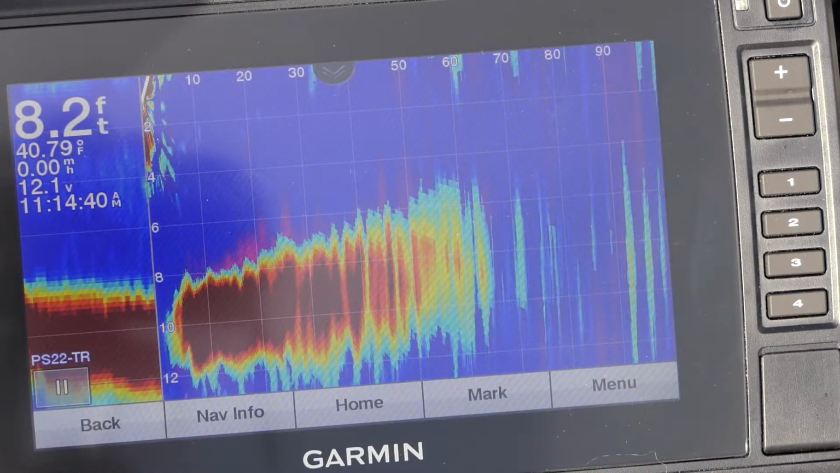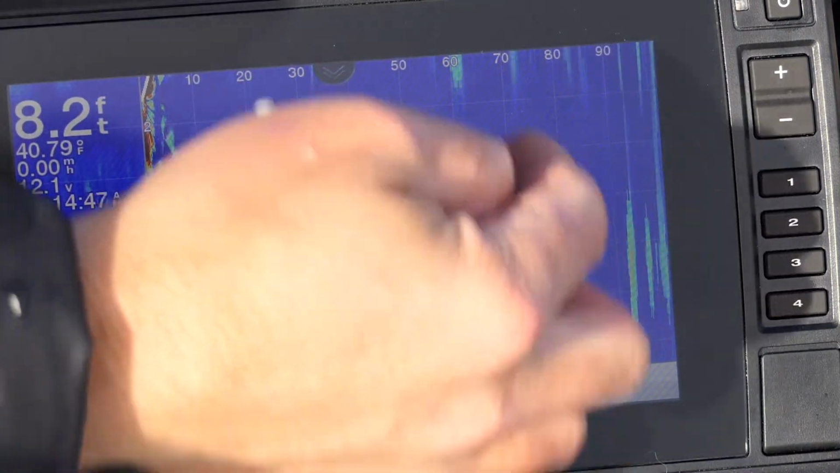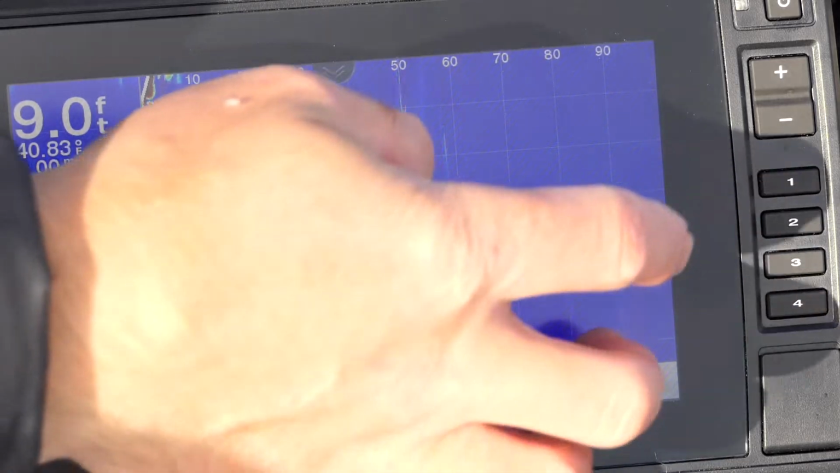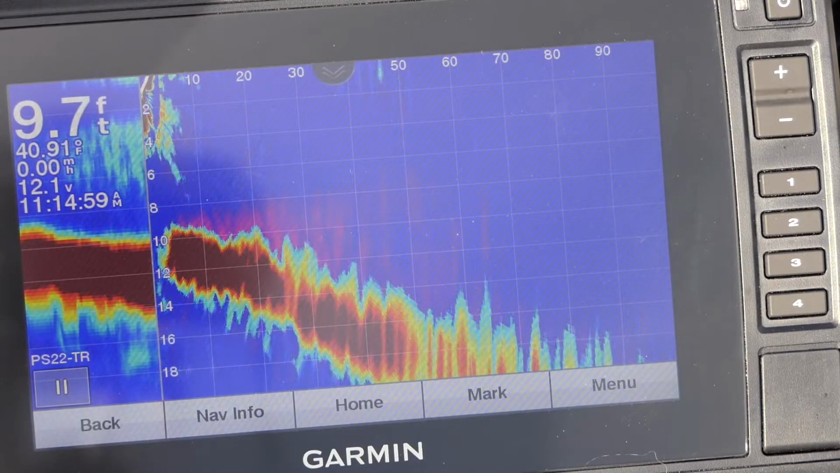Now that's looking straight down the lake, so the signal just kind of degrades as it gets out there closer to 100 feet. Here you can see the bottom sweeping away from me. There you go, it's automatically adjusting. Not seeing any fish yet.